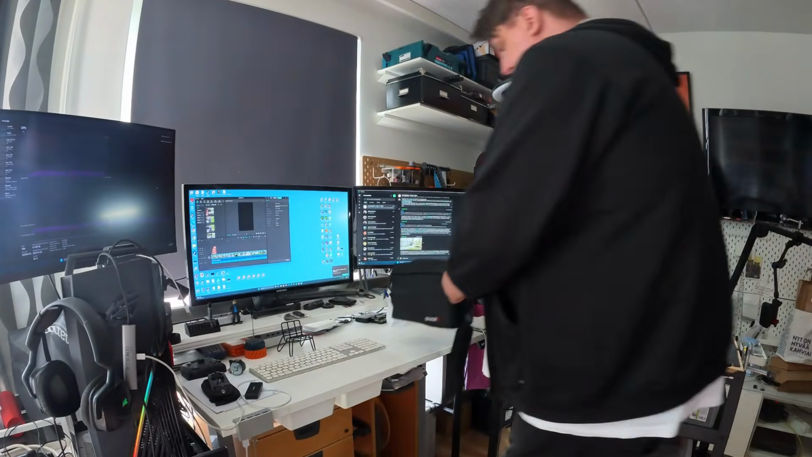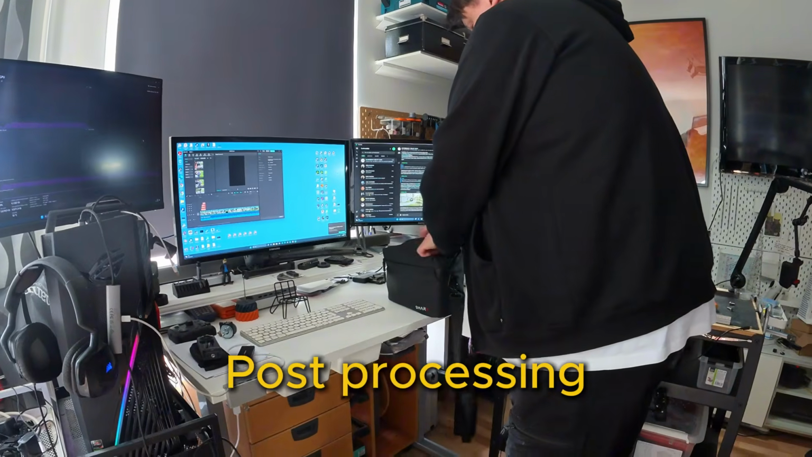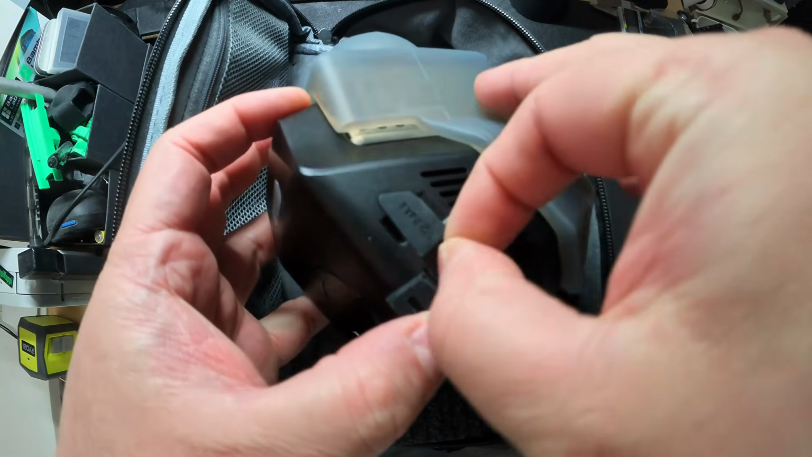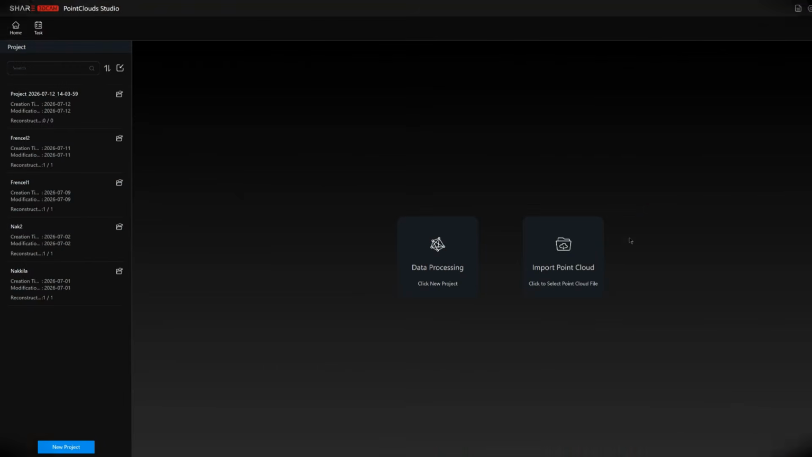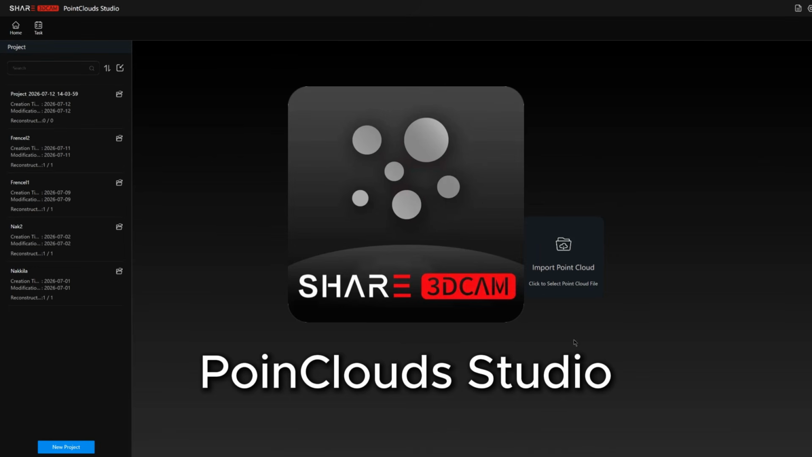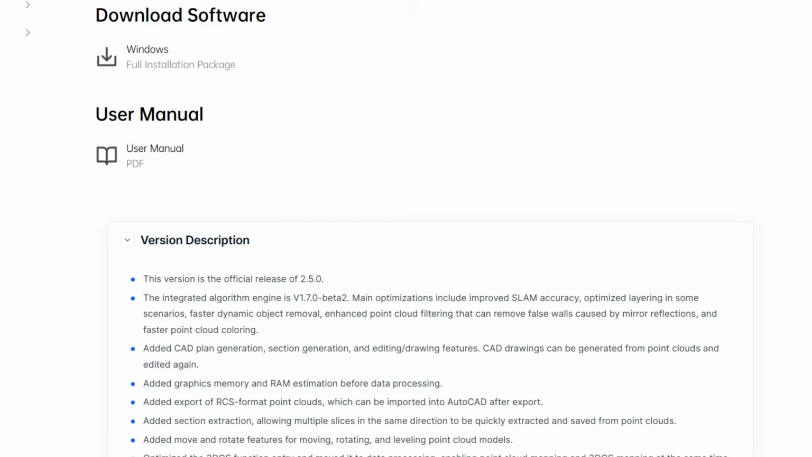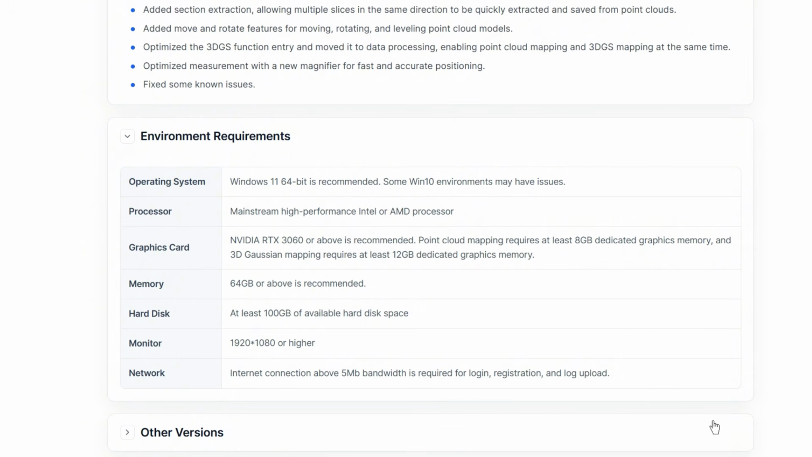But then there is the actual post-processing phase. After scanning, the material needs to be transferred to your computer from the SD card that comes with the device. The raw data must be processed in the Share PointClouds Studio. At the moment, this software is available only for 64-bit Windows, with Windows 11 being the recommended operating system.